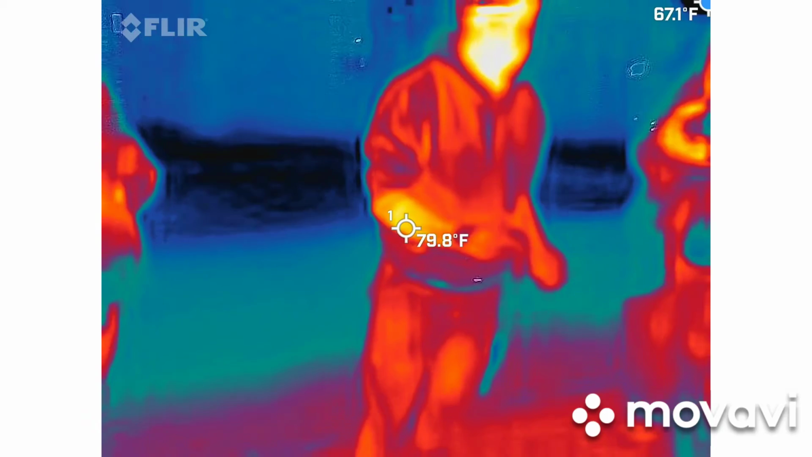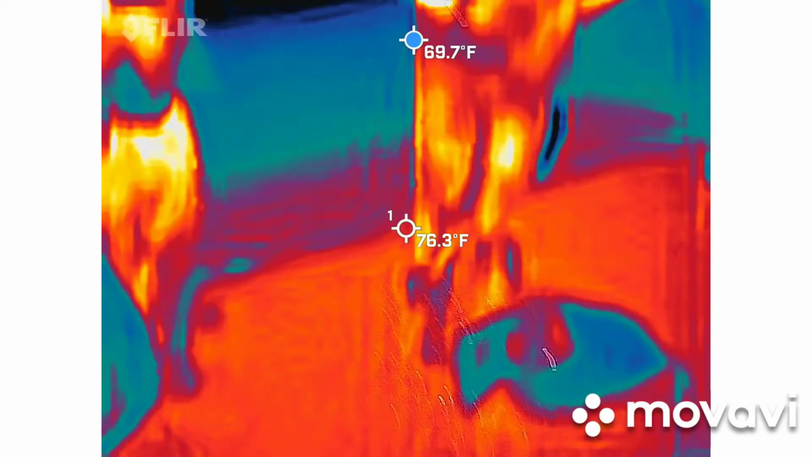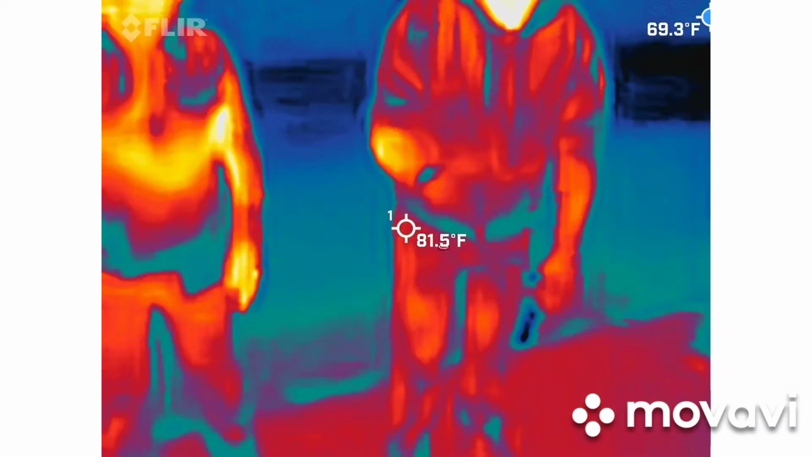I'll explain it again. Notice you can see the green dots, and you can see the pen in my hand, but you can't see the lasers until something passes through it. See how my hand lights up? So basically we're looking for motion to go through there.